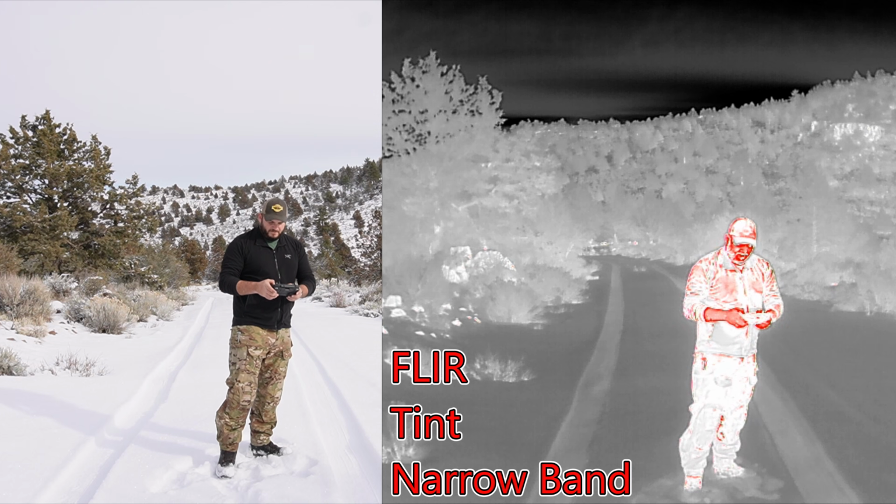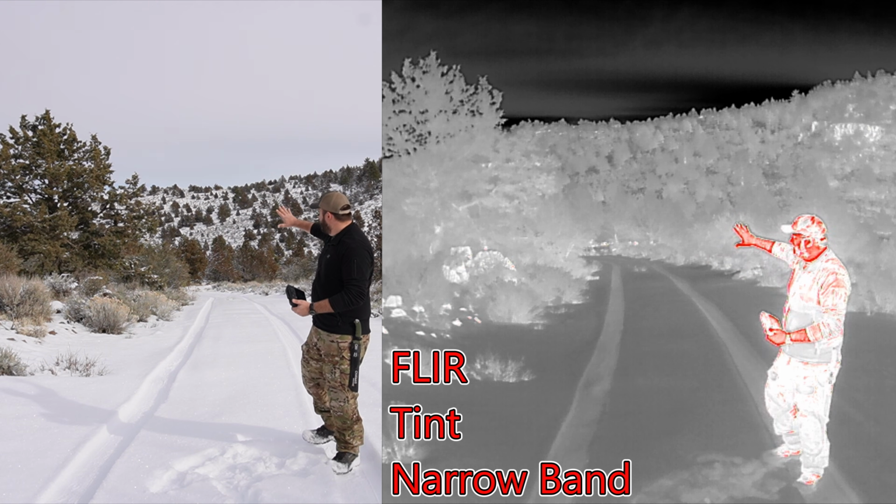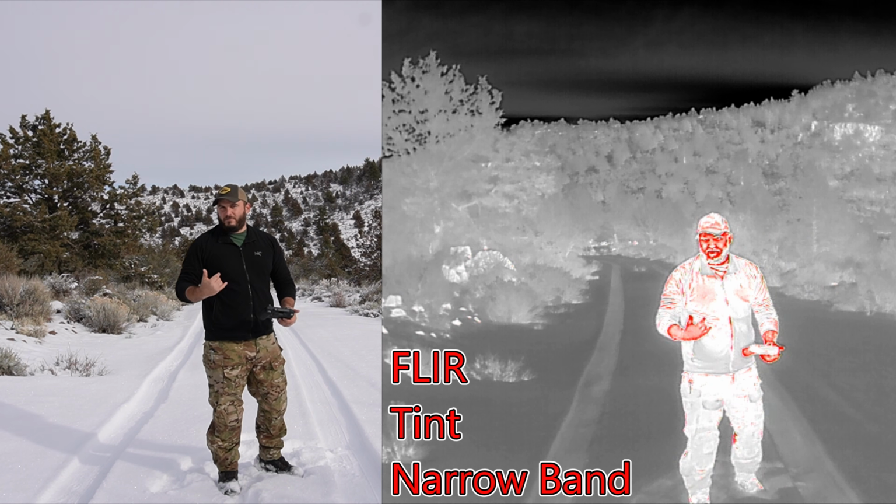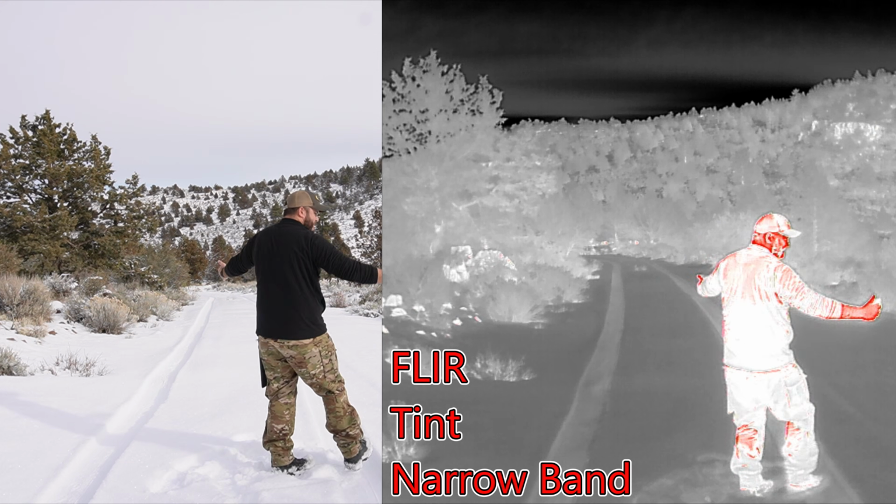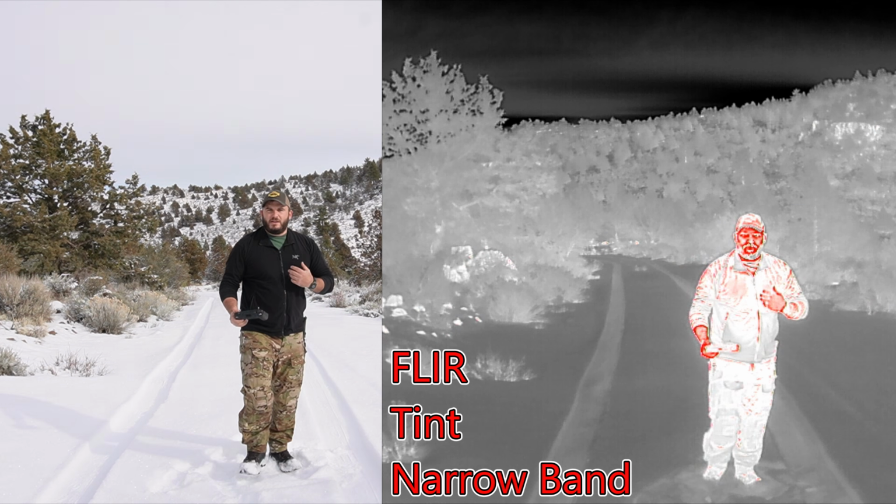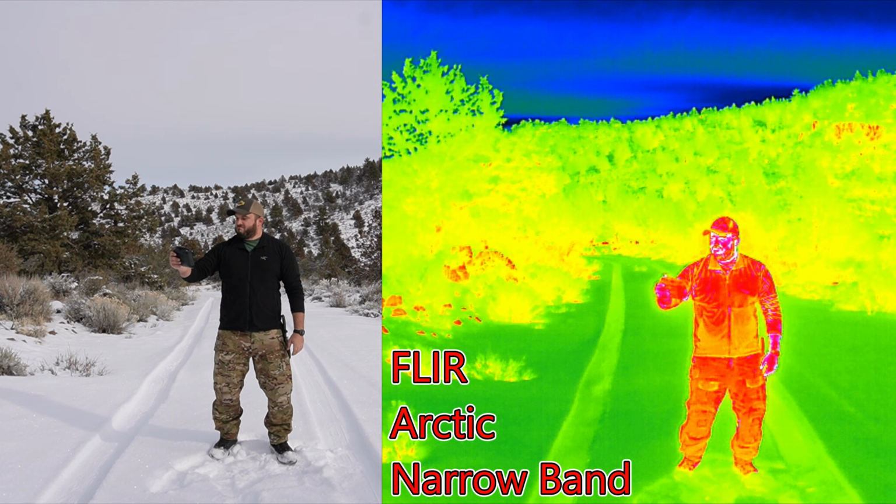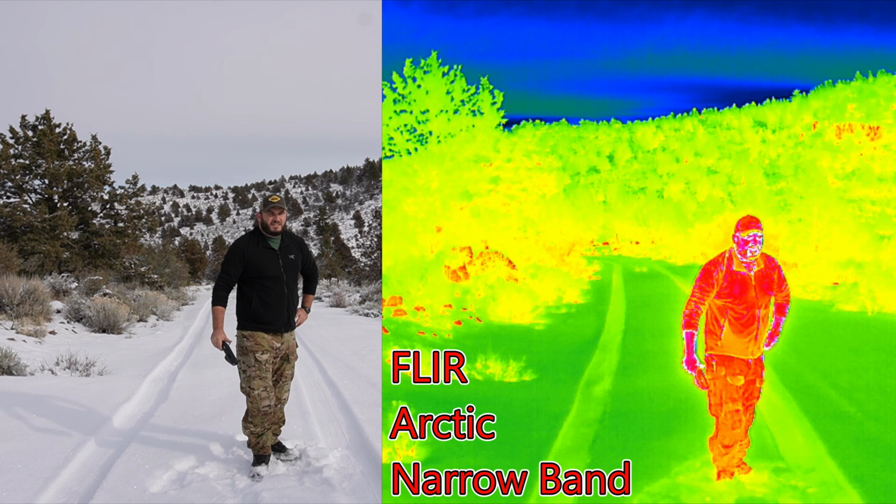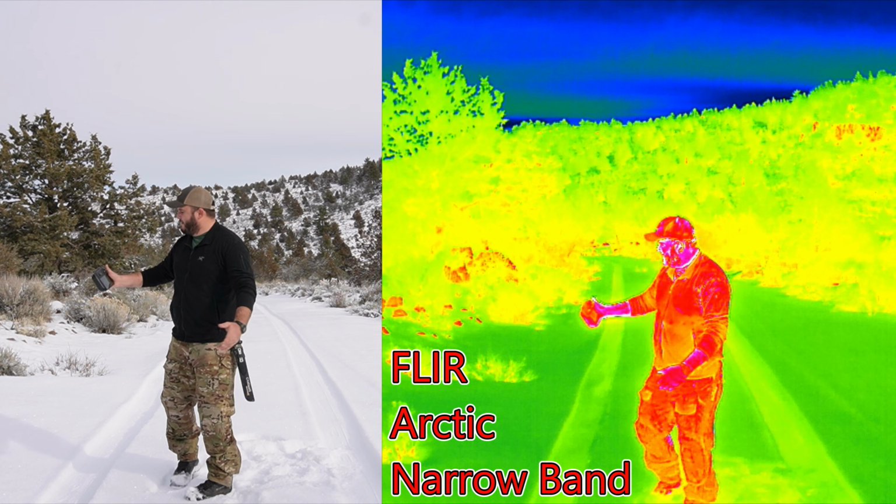Let's check out tint. Tint, even better. You can see there's not a shred of heat anywhere behind me, but I glow like the sun. Like, I glow like I've got a sunburn. I'm so red right now. And you can see heat's already starting to bleed through my jacket. So let's do Arctic. That actually is the best use case of Arctic I've ever seen. What do you know? Arctic works well in the wintertime in the snow. Who would have guessed?